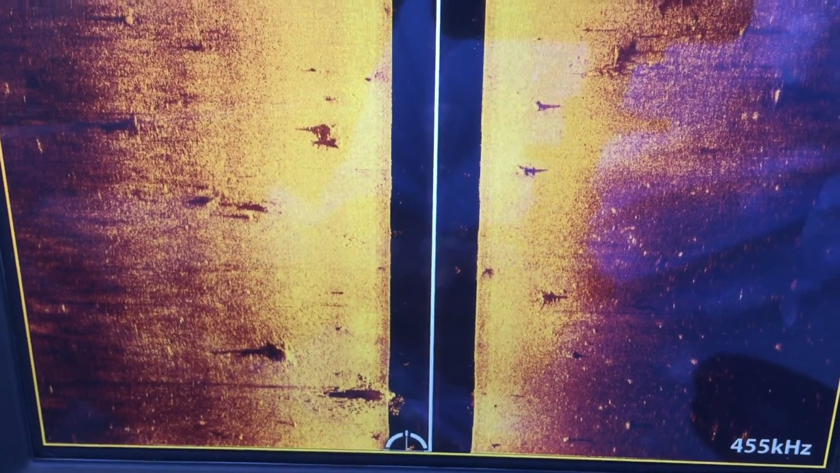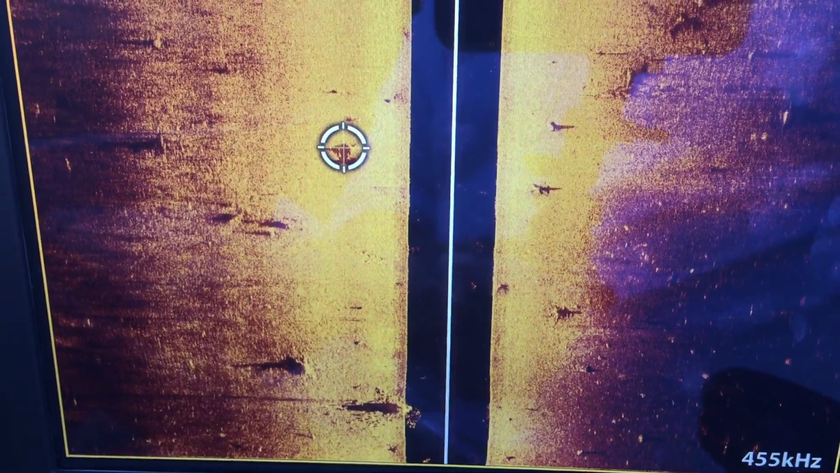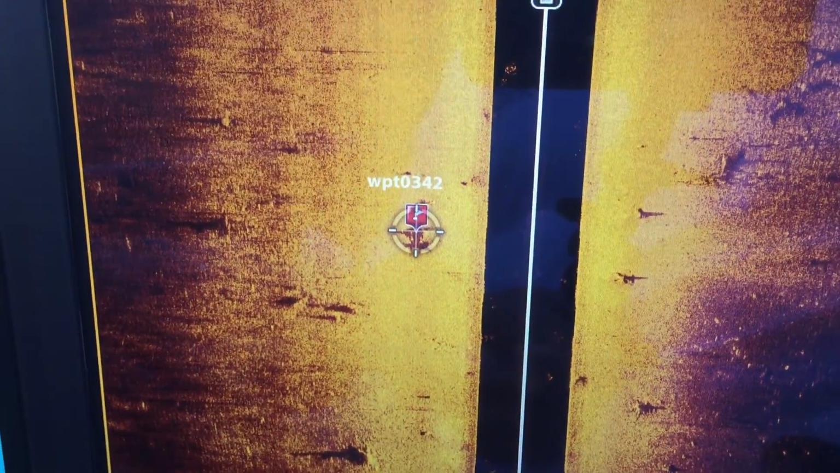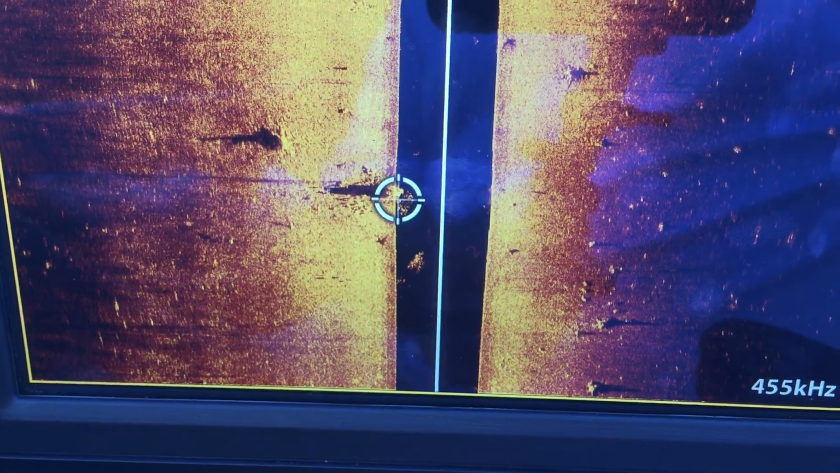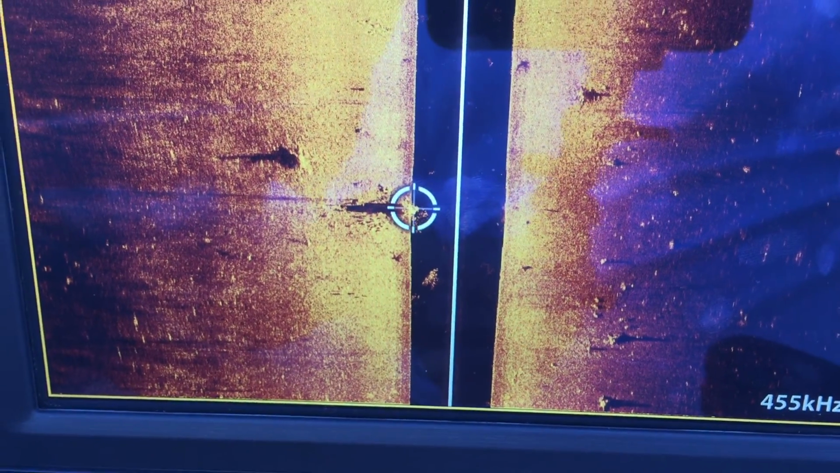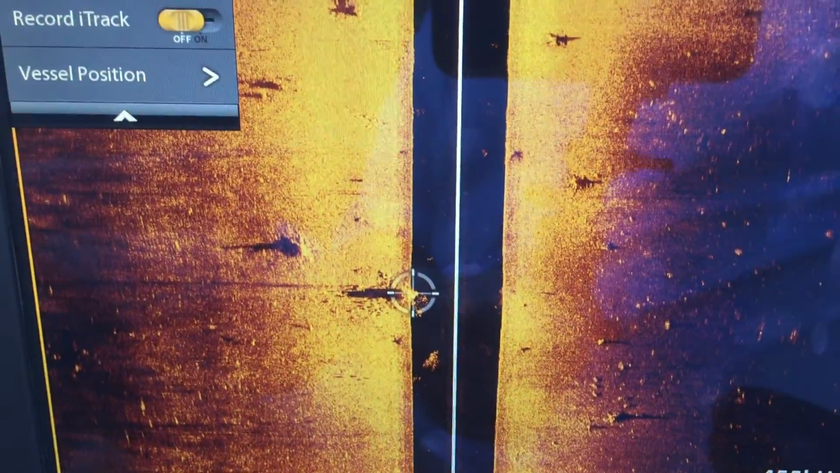But here's what I would do. I would go back to some of the targets that I was interested in, maybe like this one right here, and I would put the crosshair on it and I would hit mark, and of course it's going to pop up and ask me what I want to mark, and I'd hit waypoint. Alright, then before I move, let's say, okay, here's this one down here that has that group of bait fish on it. Definitely want to mark it. So once again, I hit mark. It's going to ask me if I want to mark waypoint.